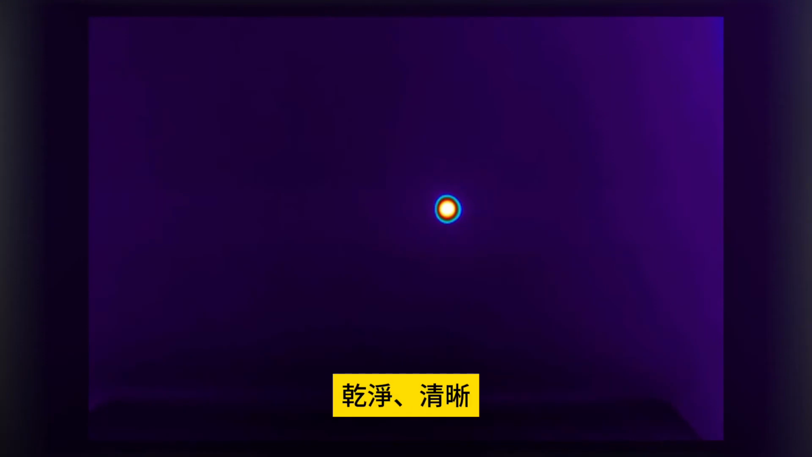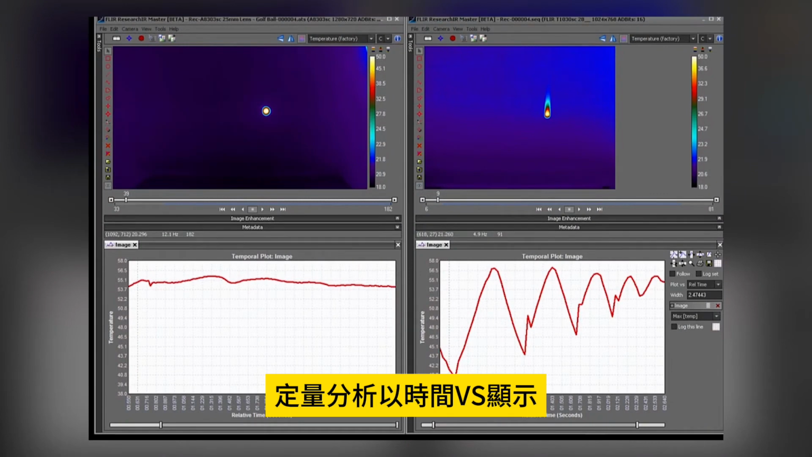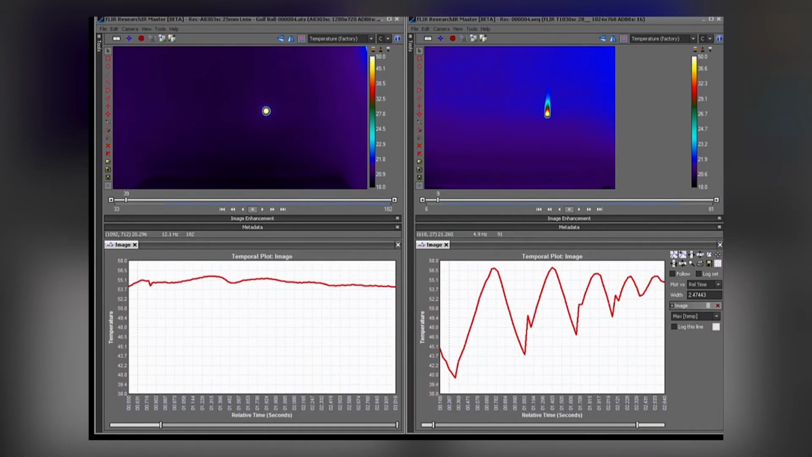In contrast, the ball image captured with the cooled camera is much cleaner. This is the result of a faster integration time or exposure time with no thermal smearing. This is reality. The quantitative analysis is displayed in the time versus temperature plots. These graphs are plots of the maximum temperature from the camera field of view over time.